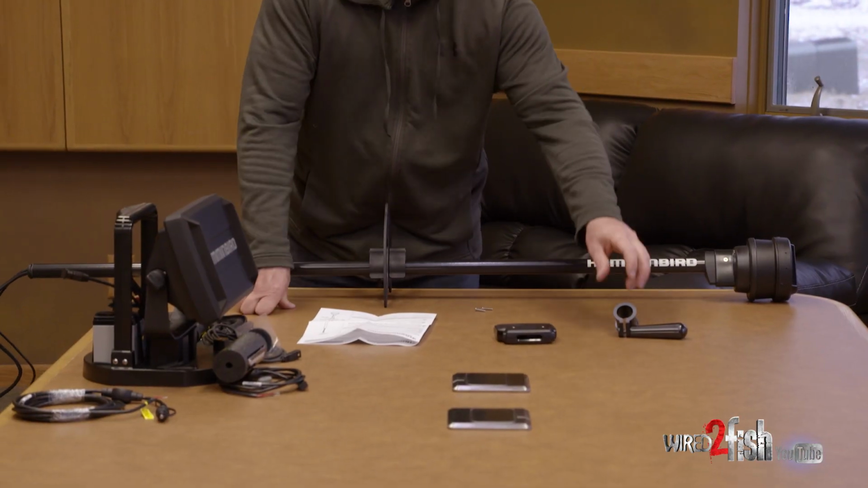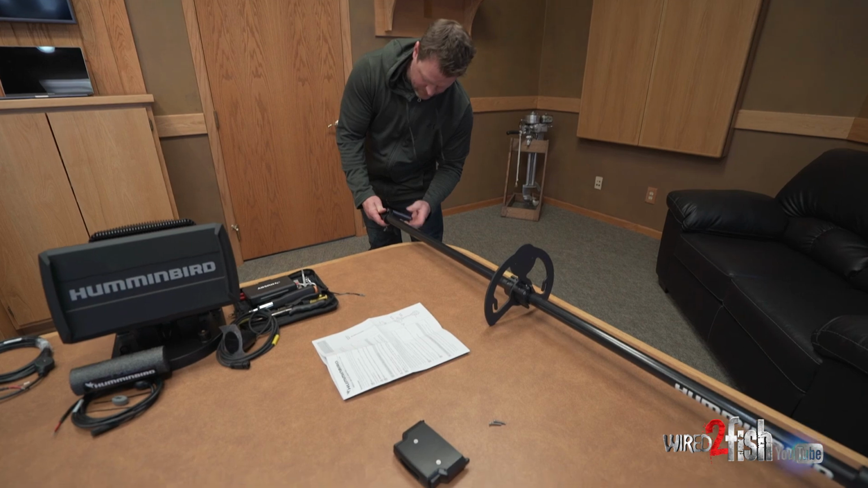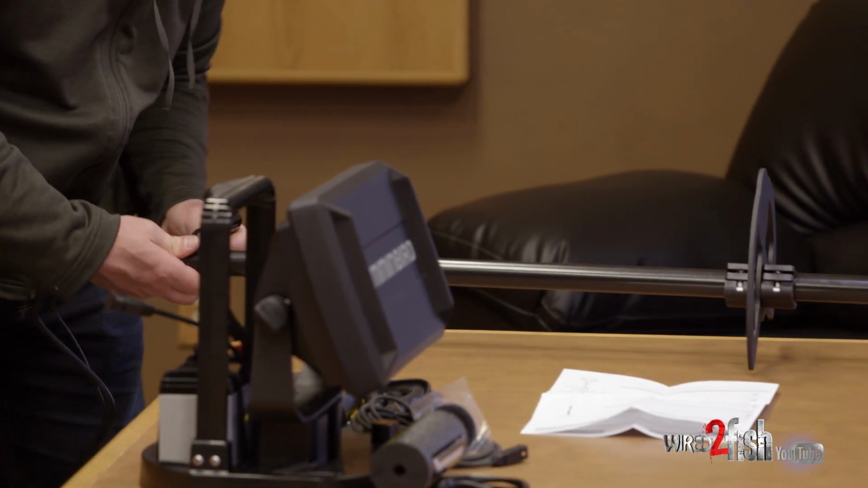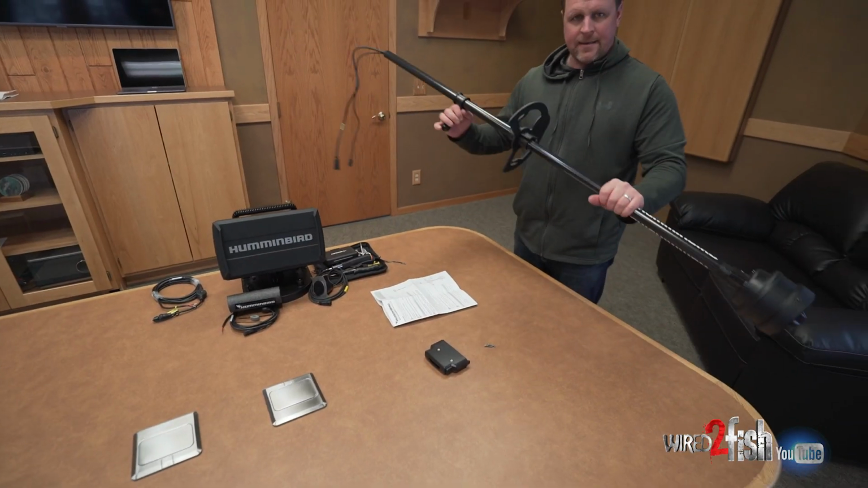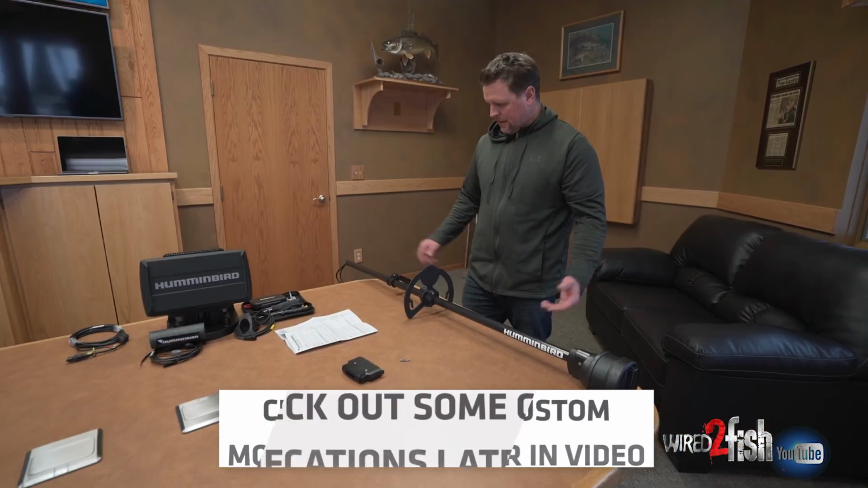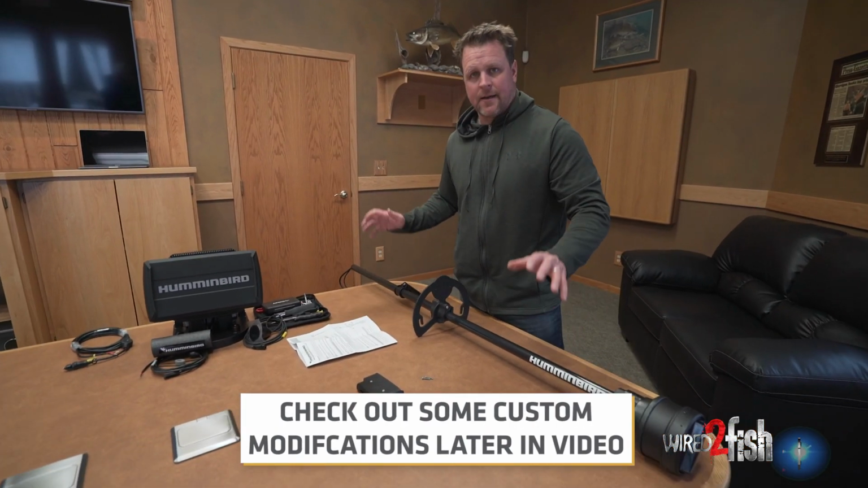And then next will just be the handle. Lefty-loosey to loosen it up, slide it onto the pod shaft. So that completes the installation of the ice adapter. So now we have the 360 configured on our ice adapter.